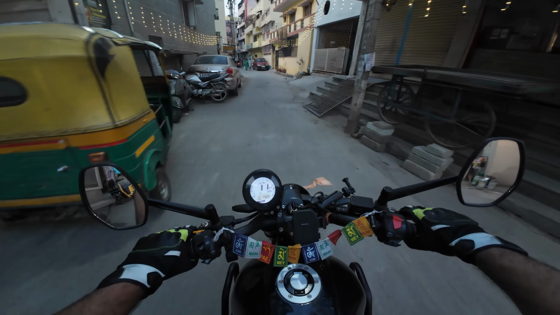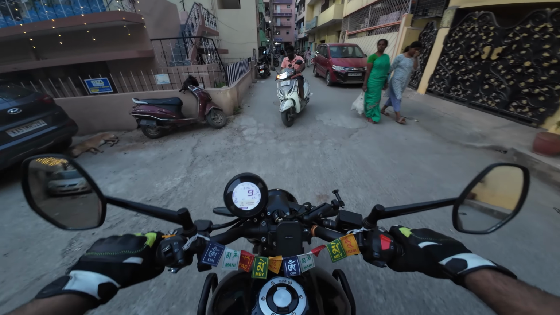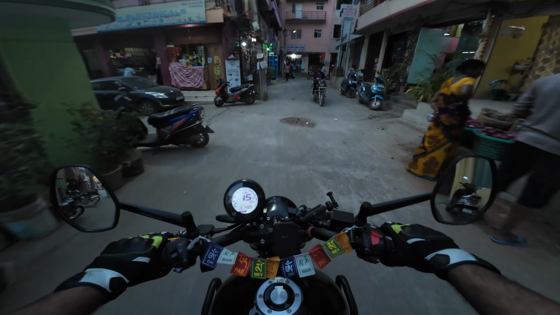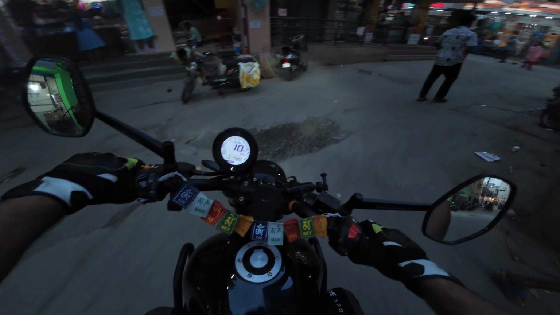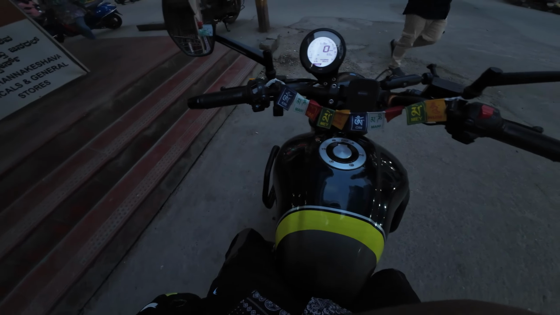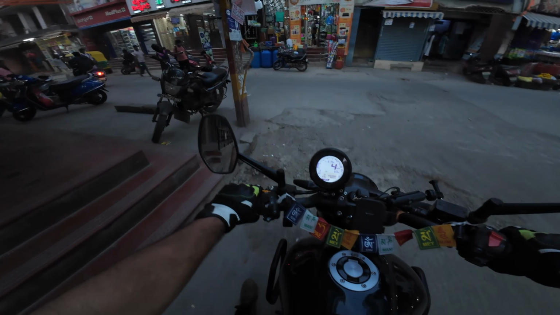So starting again. This is test 2 of the mic setup inside the helmet. See, the guy was giving indicator in the last, so I can't do anything in these things. You have to be careful by yourself only. So I'm just riding through the market for once. Let me close this zip. We'll do some testing in the market. This is Udayanagar market near Beniganhalli metro station.